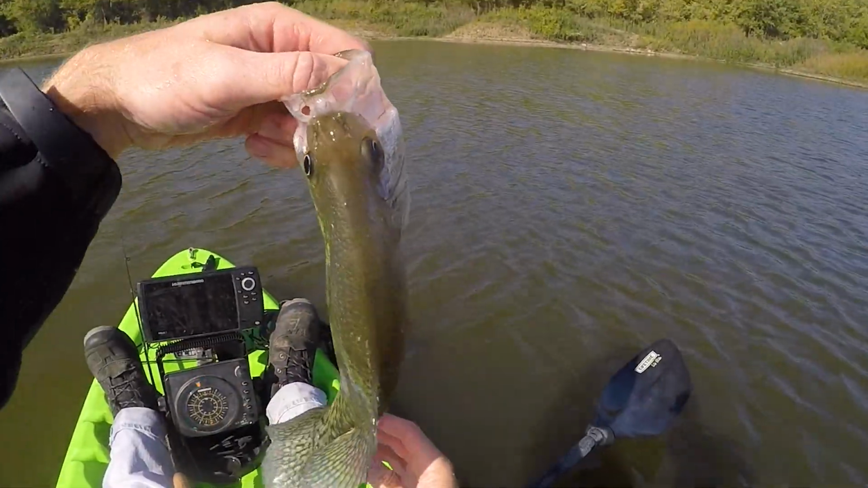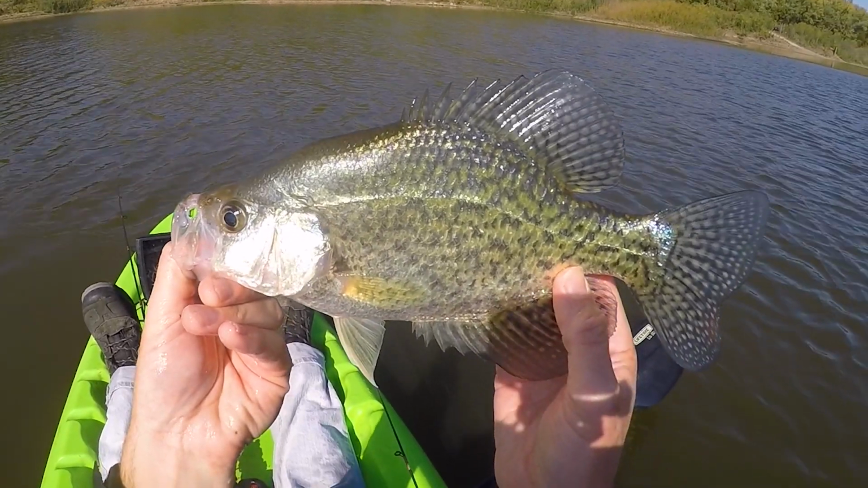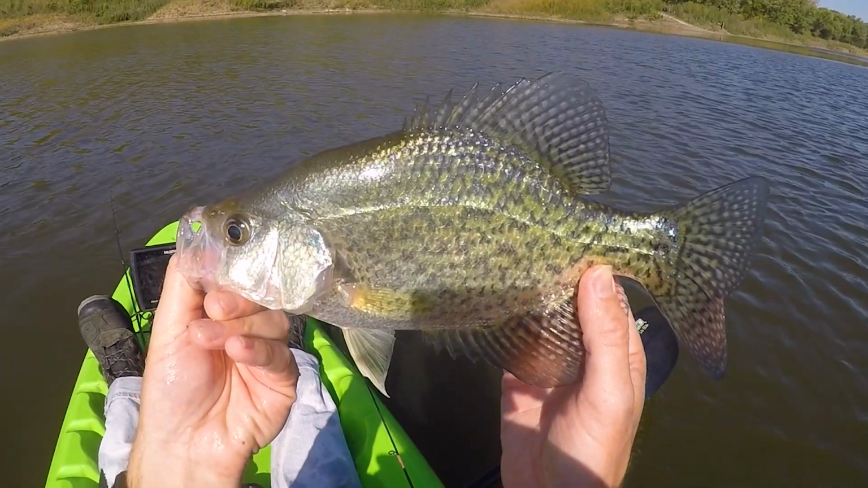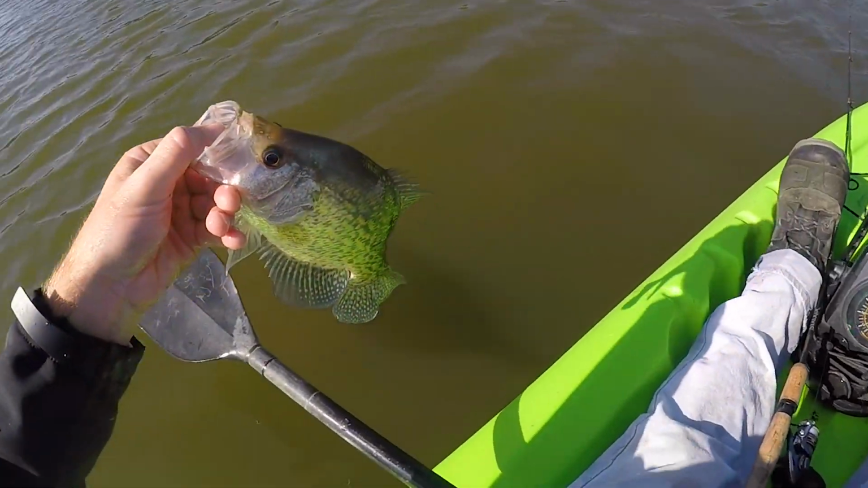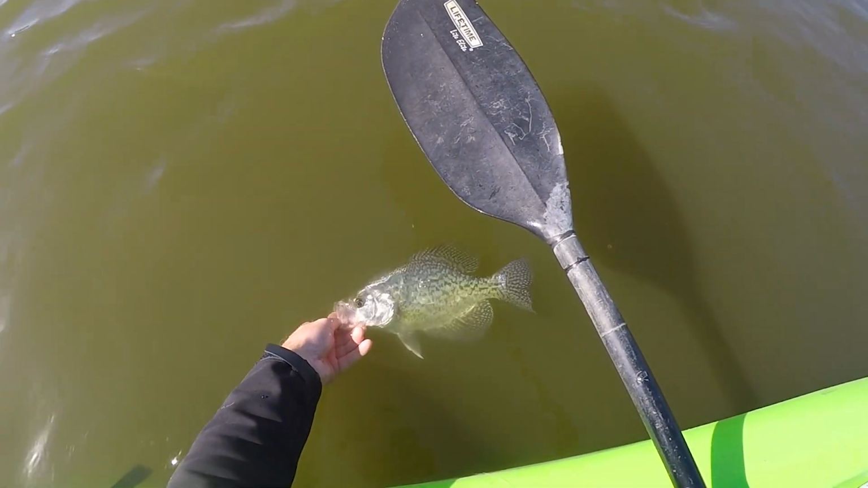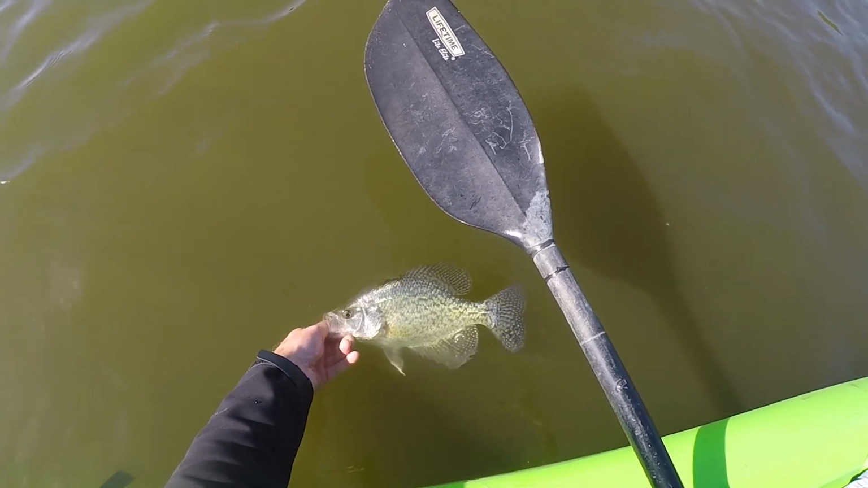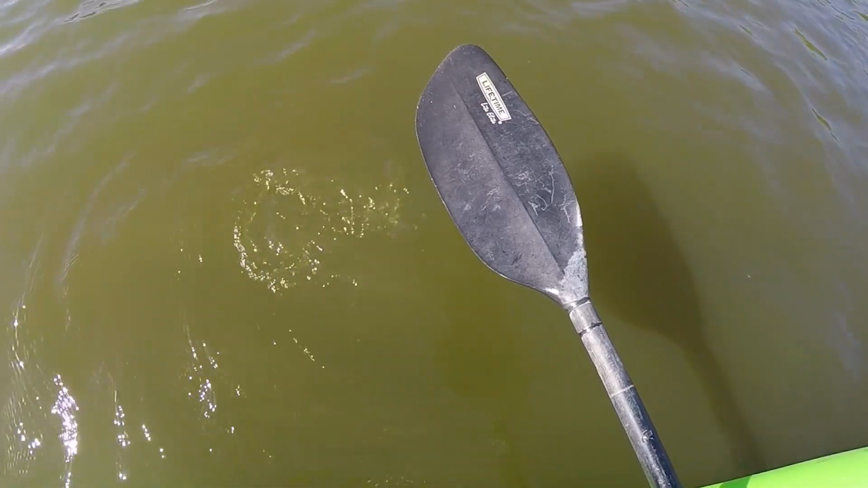So guys, what a ridiculous day of crappie fishing just by fishing slow. Crappie are always a fish that loves to stare at their lure. So just fish slow, guys. Seriously, just fish slow. Even if it's a hot bite, you'll probably pick up more just by fishing slow.